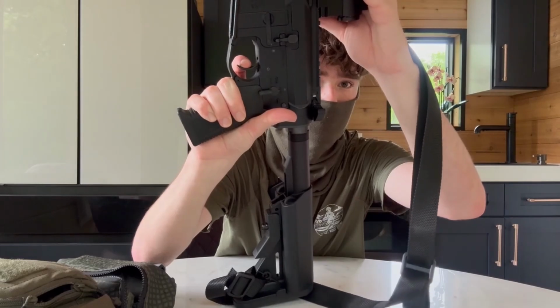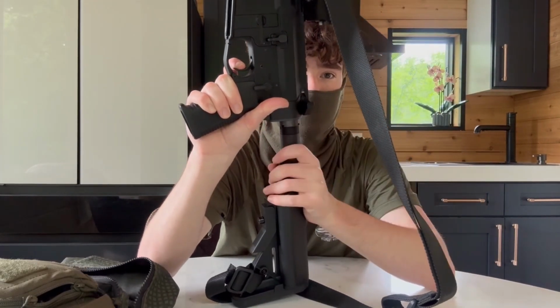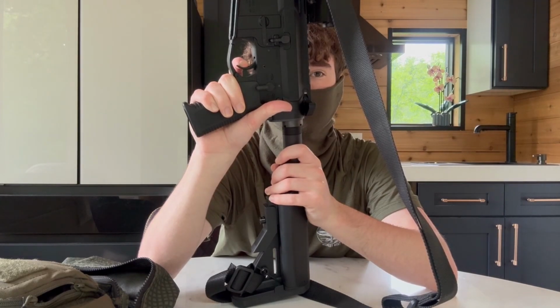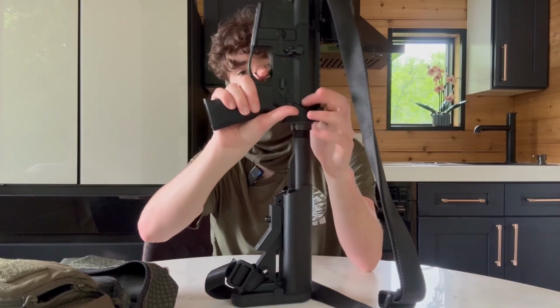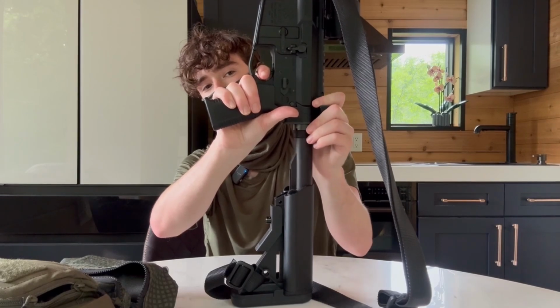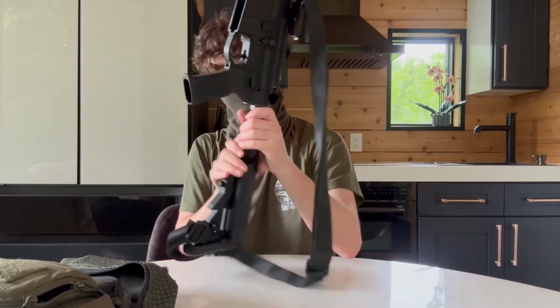I don't know if this works, but you see the break. It's a little creepy. Then the reset, there's this weird area which is not fully reset yet. Then you actually have to fully let off, and it'll click, then you can reset. So that's fun. Full auto on this thing, super fun.